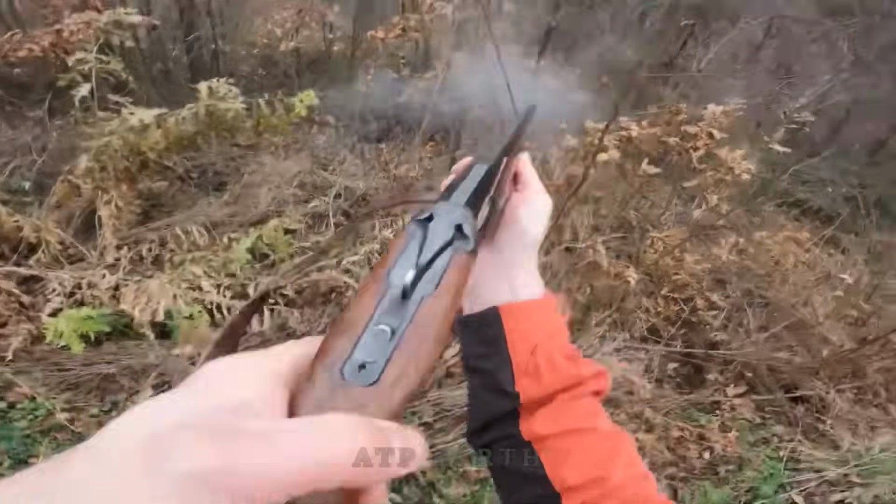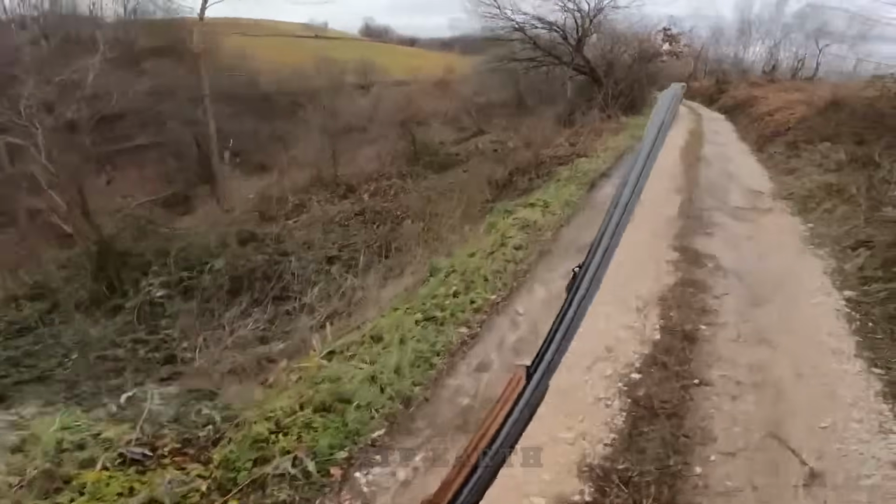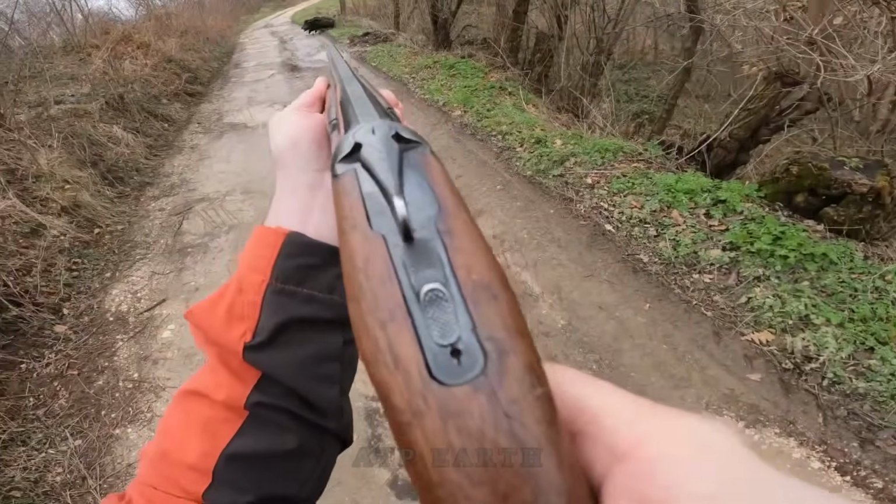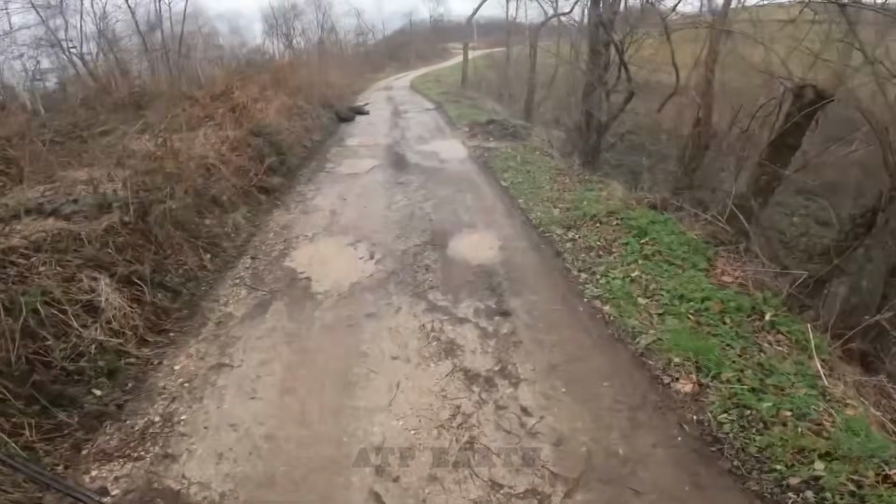The chase went on, and I had to keep running after the wild boars. After a long and exhausting pursuit, I finally caught up and fired. But I only managed to take down one. The rest escaped out of sight just in time.